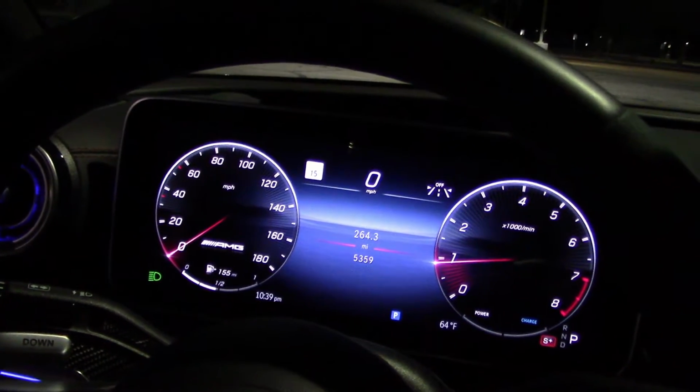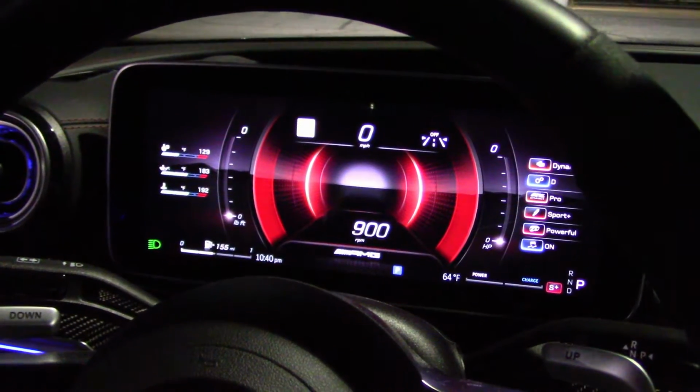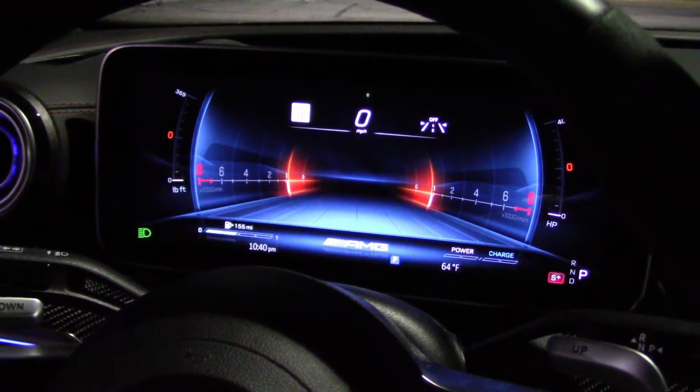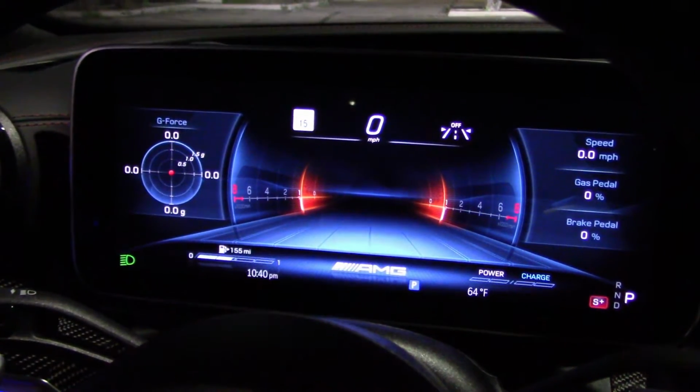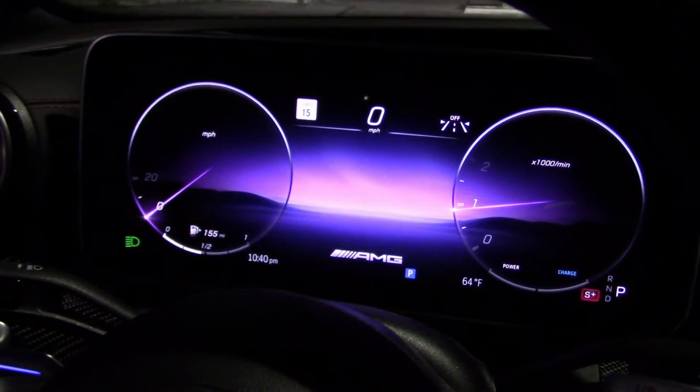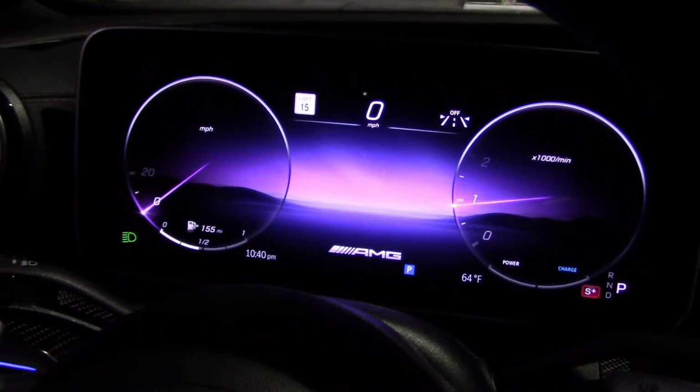The classic gauge cluster, sport, super sport, and track pace, and understated. And below the steering wheel you have some quick buttons here that give you what you want immediately if you want to scroll through everything.